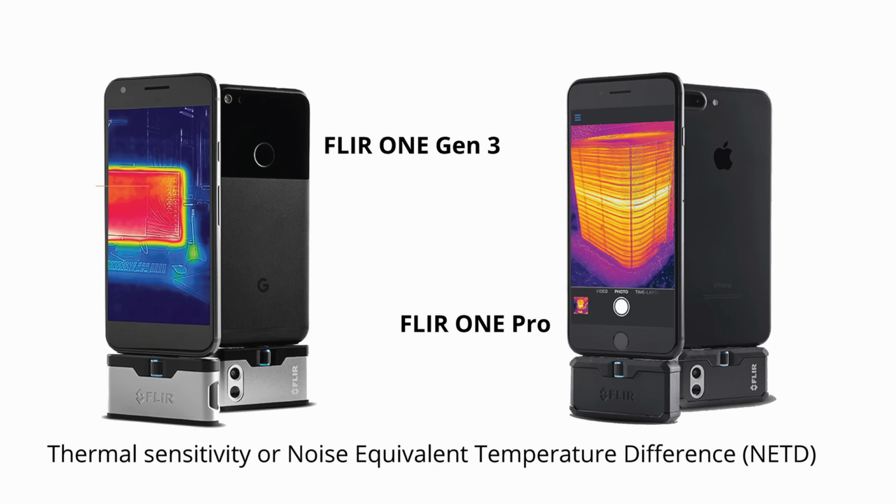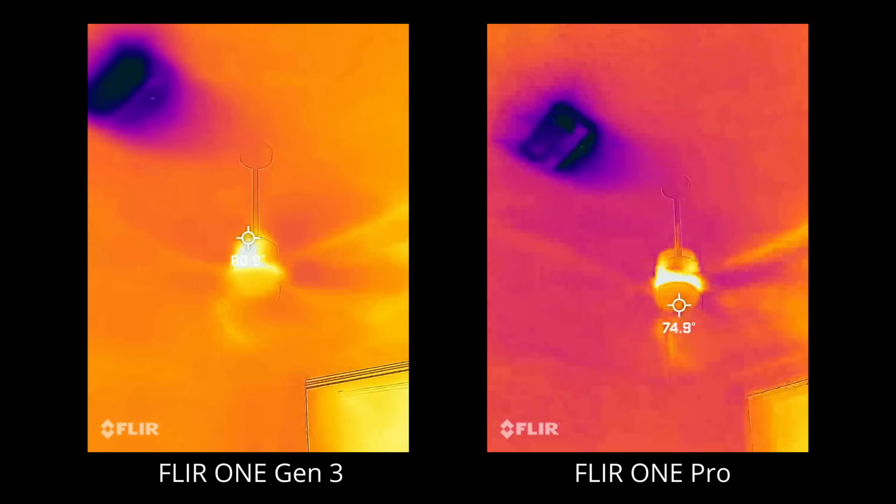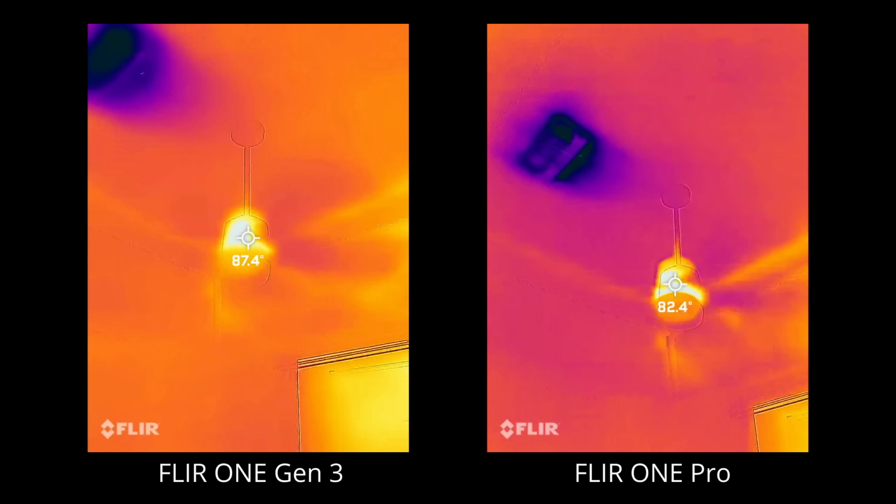Thermal sensitivity, or noise equivalent temperature difference, describes the smallest temperature difference you can see with the camera. The lower the number, the better the thermal sensitivity of the infrared system. The Gen 3 camera has a thermal sensitivity of 150 millikelvins, while the Pro is 70 millikelvins. This was obvious when looking at a hot ceiling fan that's next to a cold air vent. The color gradient of the Gen 3 footage on the left isn't as detailed as the Pro footage on the right.